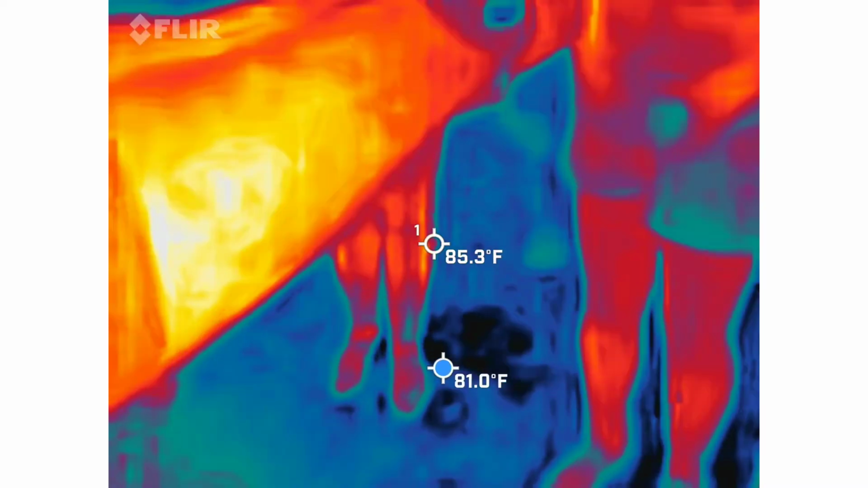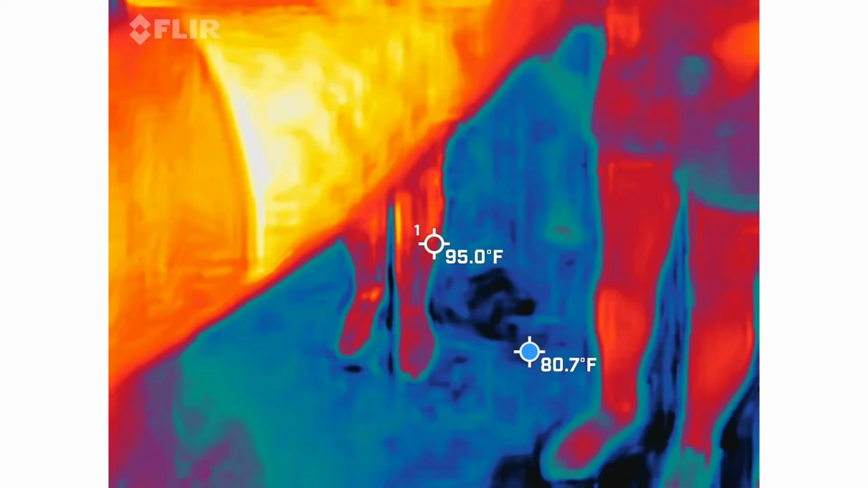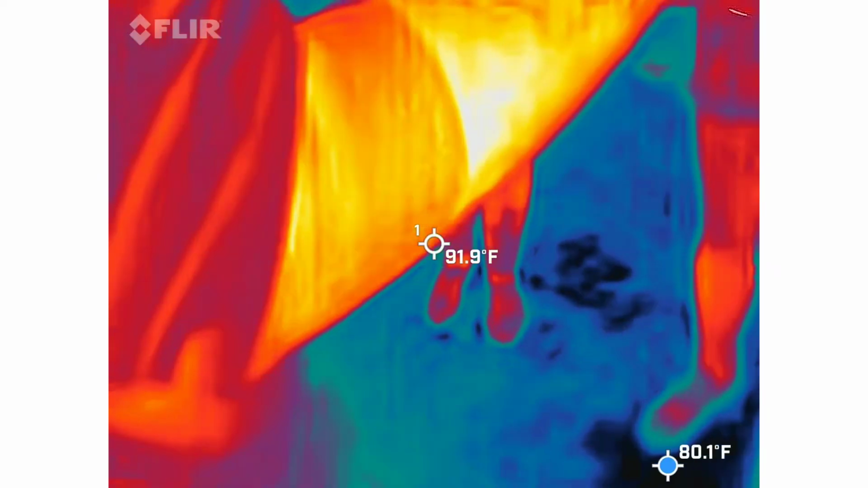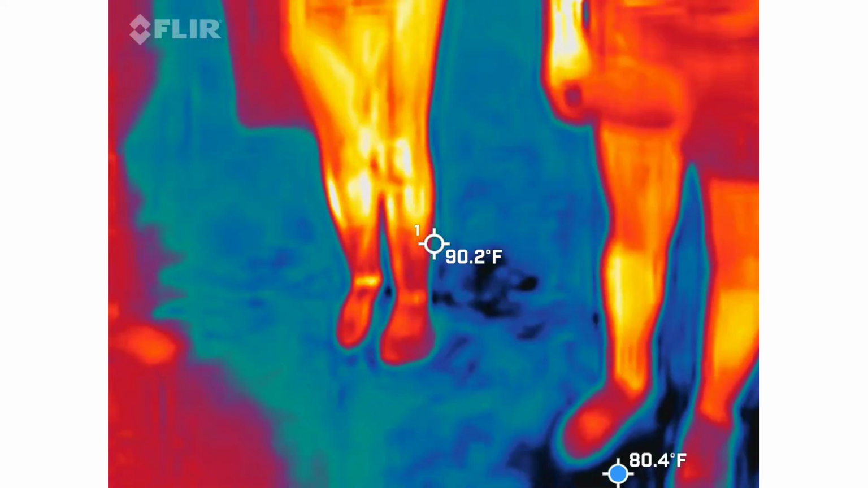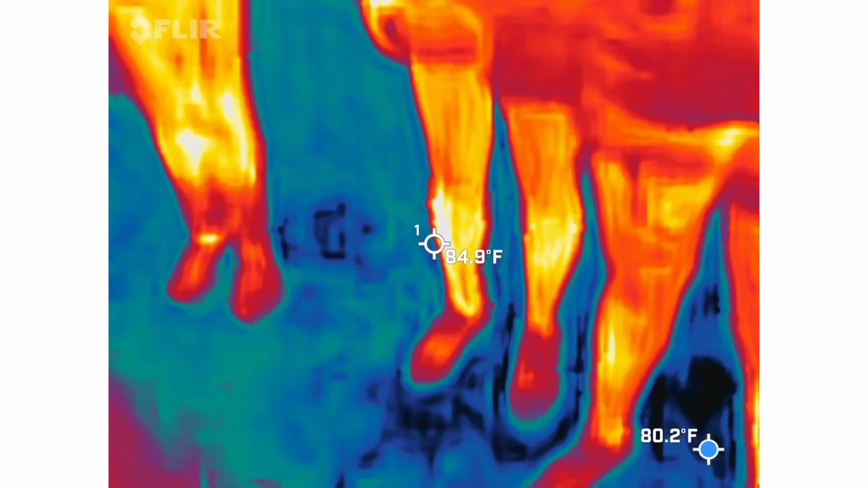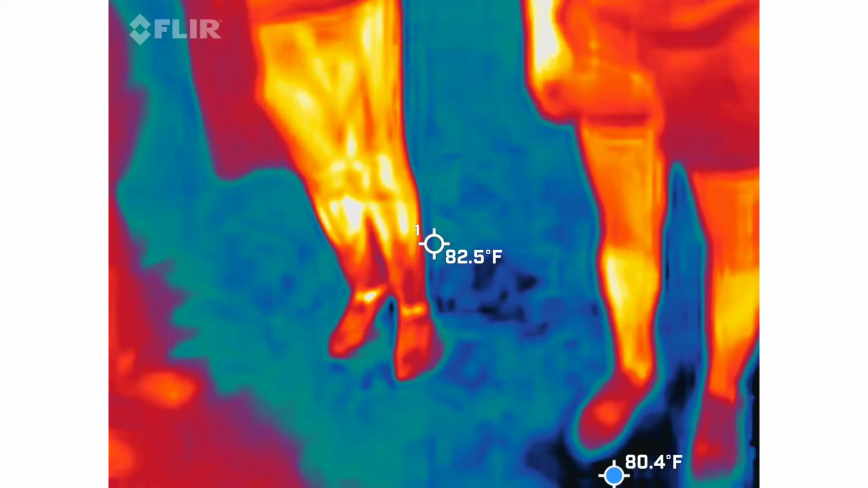Yours is the same thing. Volume button is right there. You can mess with the volume all you want to. You just have to untie your earbuds. If something's close to me, I'll tell you. No, I don't want to know. You see it on here. Yeah, you'll be fine. Stick with him.